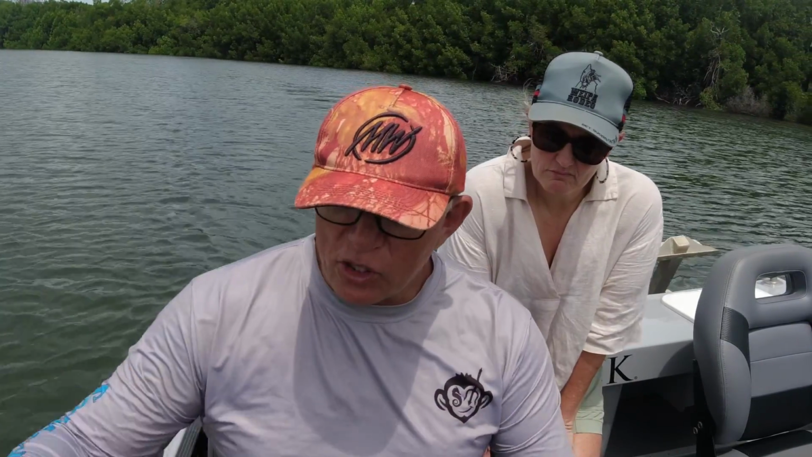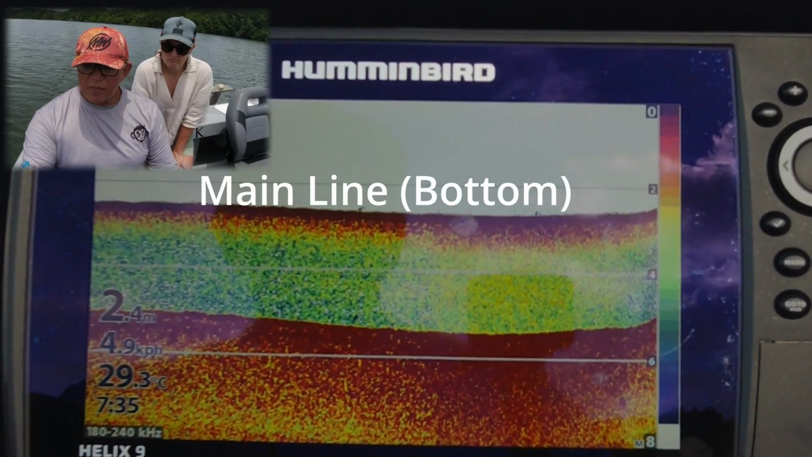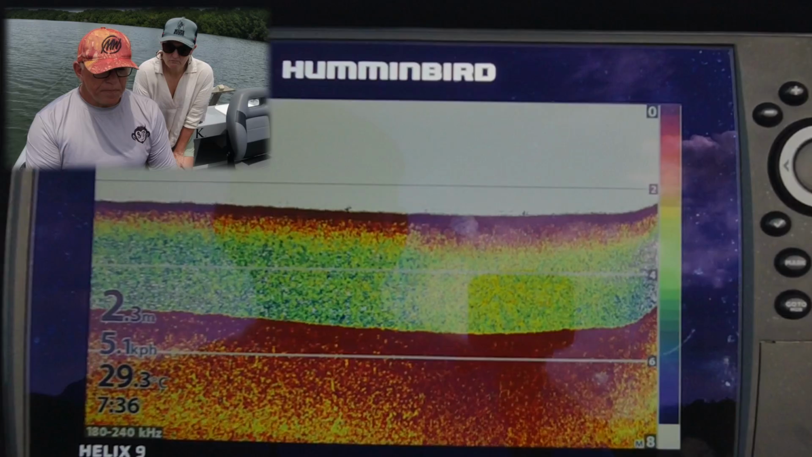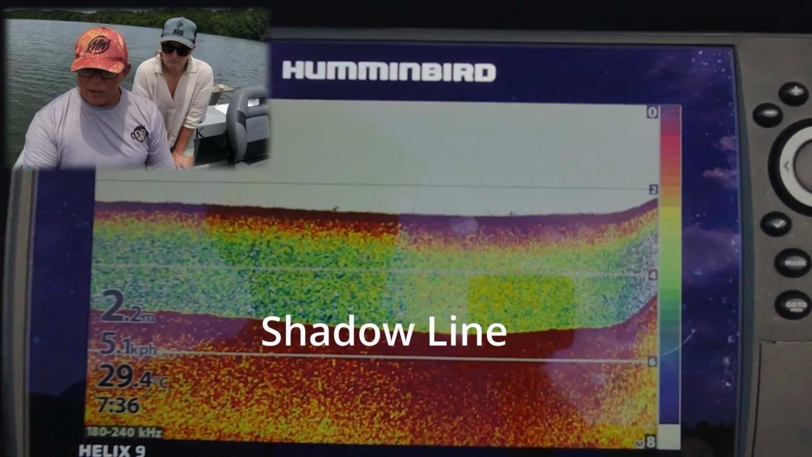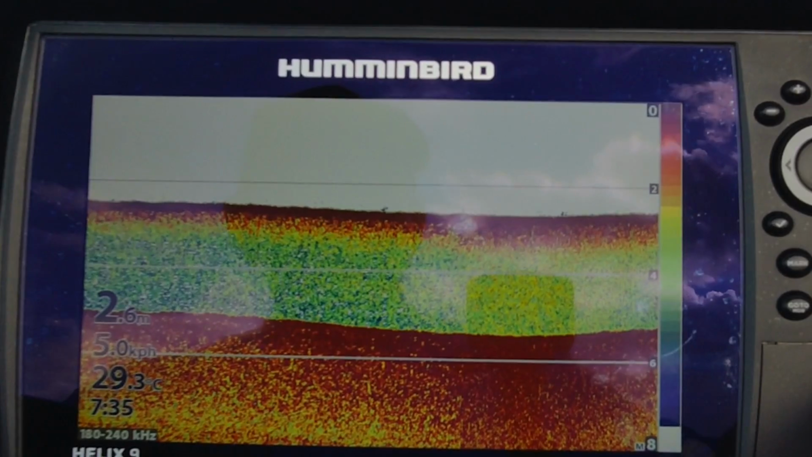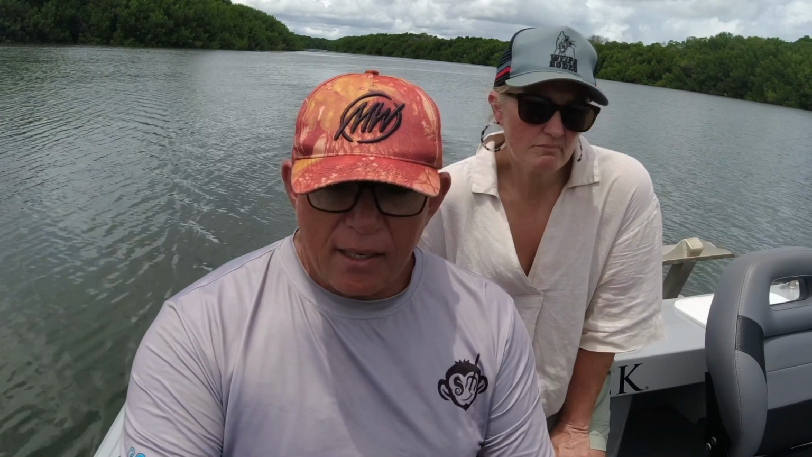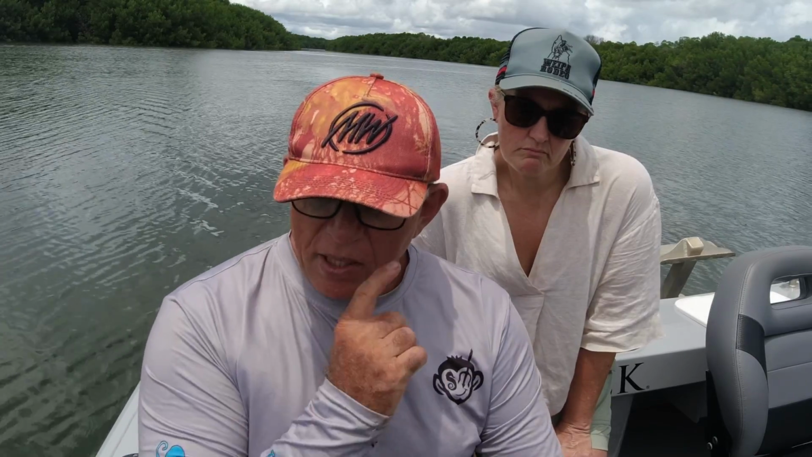The first bit of this video is going to be how to work out what sort of bottom you have and how to find structure. So the first line there, which is just 2.5 meters of water, is the bottom. And then we've got the shadow line here, and the shadow line is really important. As we move along here, we're getting into some shallow water, and that line is still exactly the same. We're going to come across some rock pretty soon.